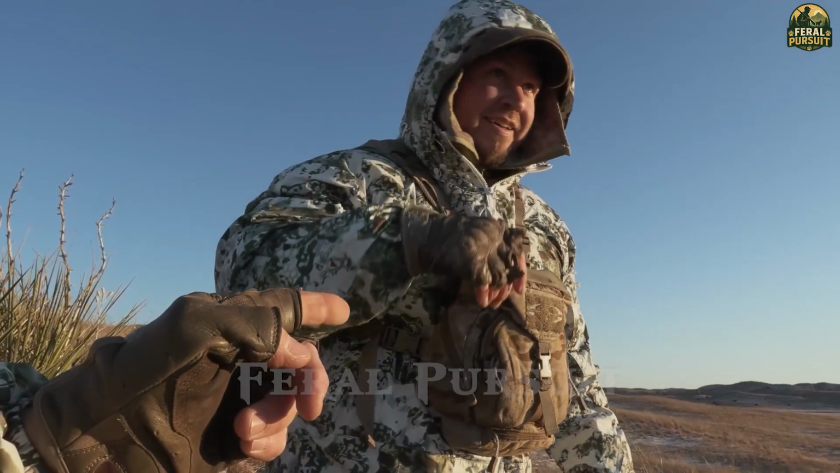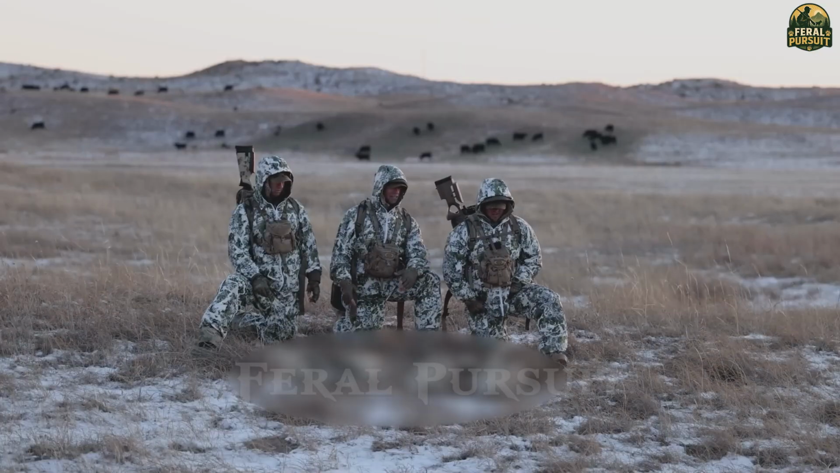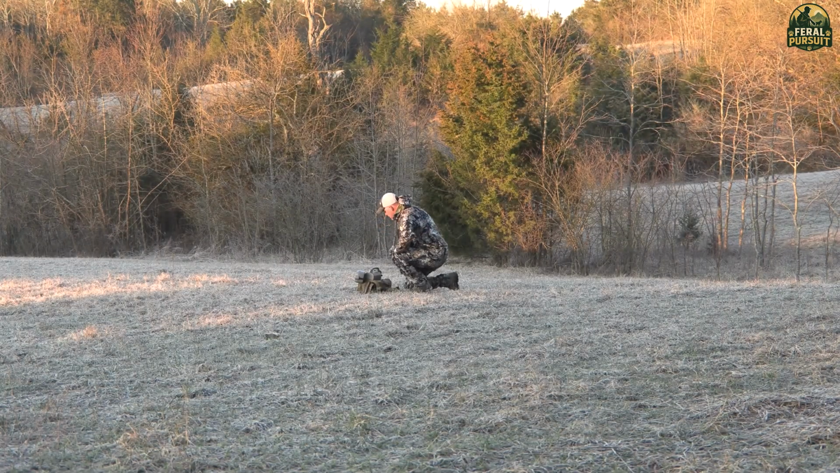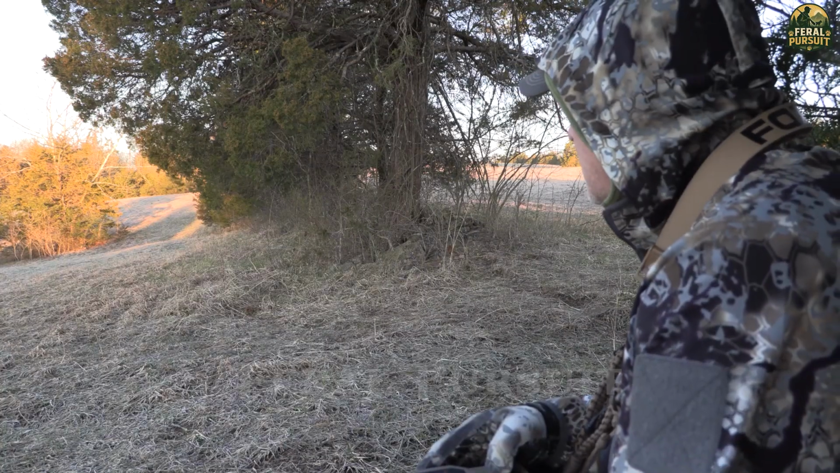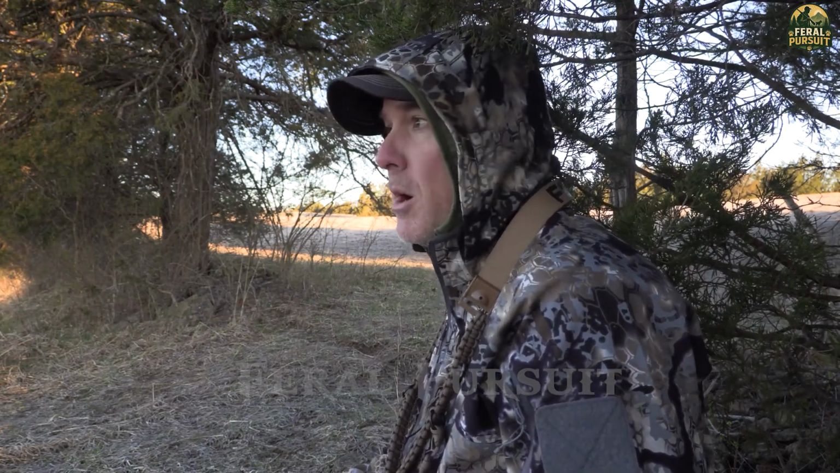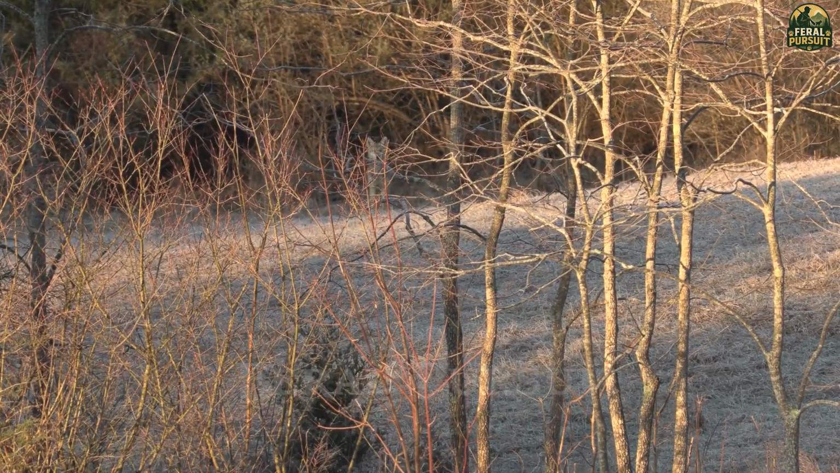Without needing to chase, I calmly walked out to claim my prize. The vast, open terrain gave me an undeniable advantage, clear visibility and clear lines of sight stretching hundreds of yards. With the vast terrain in my favor, spotting coyotes became much less of a challenge and much more of a matter of precision.